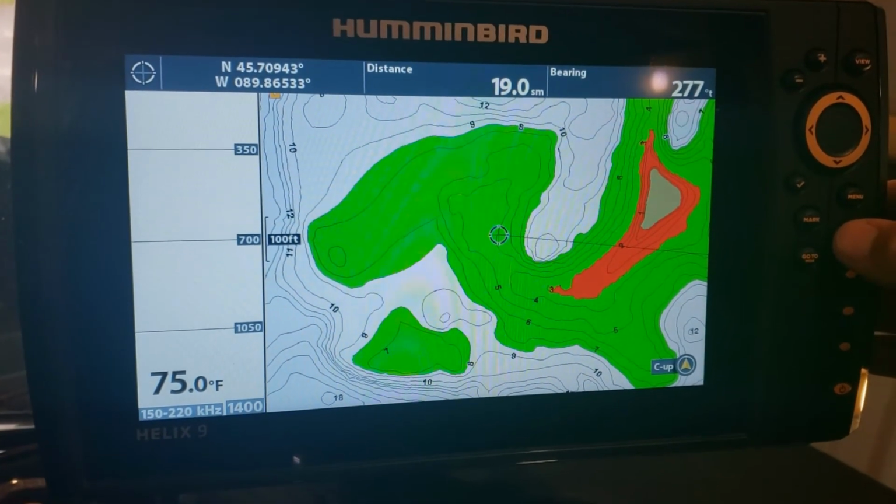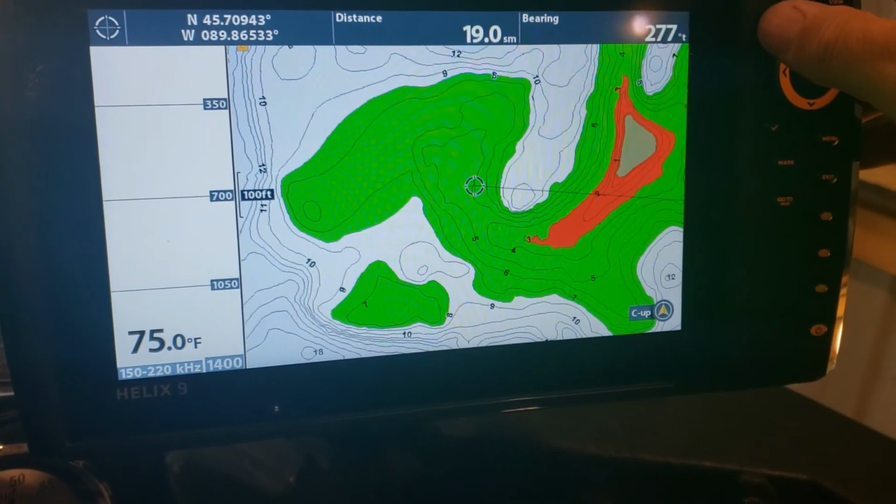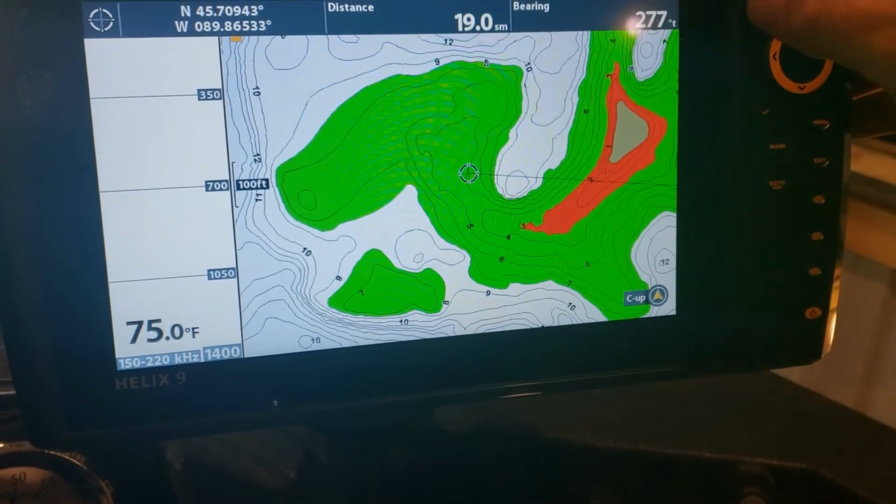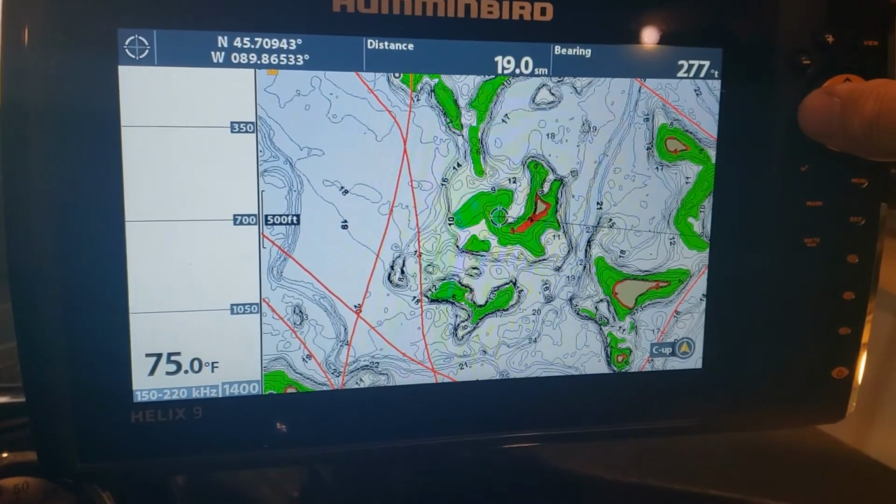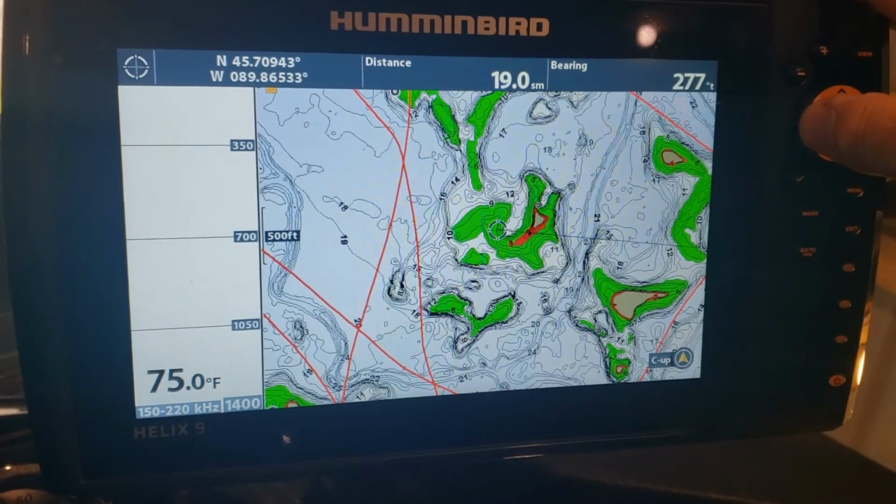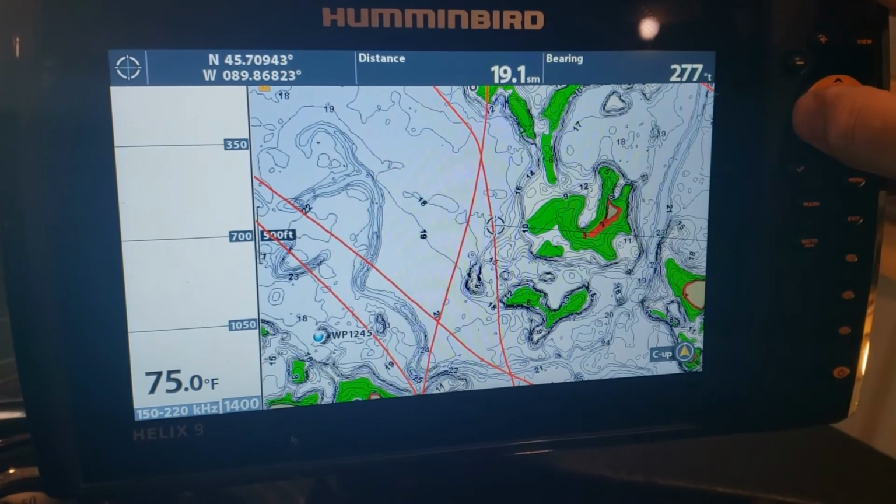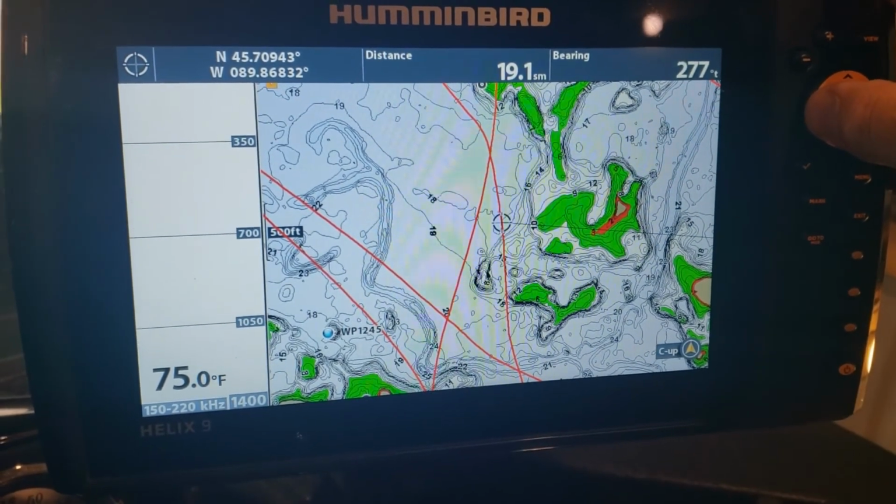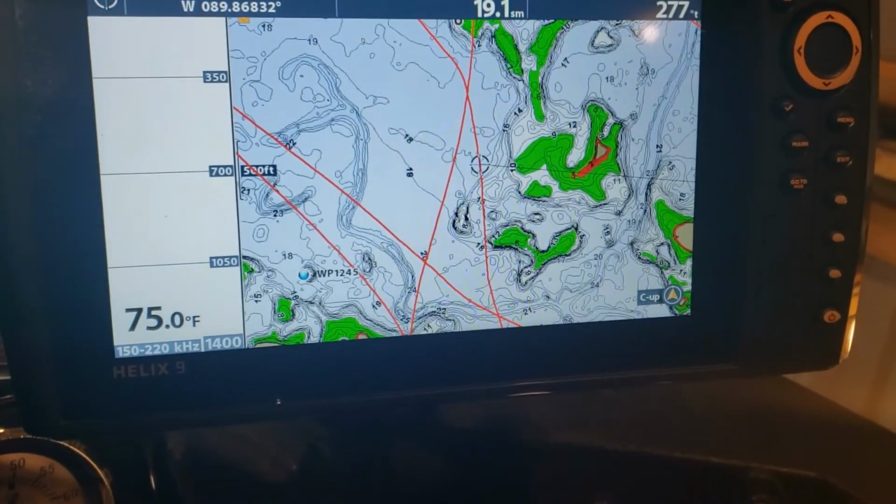And now my graph has changed, my chart has changed, and all my water highlights have changed to account for that water level offset. So now when I exit, I'm back in the map and all my information has changed and I can more safely navigate the waterway. Now, I say more safely because nothing's perfect and mapping can have errors in it.